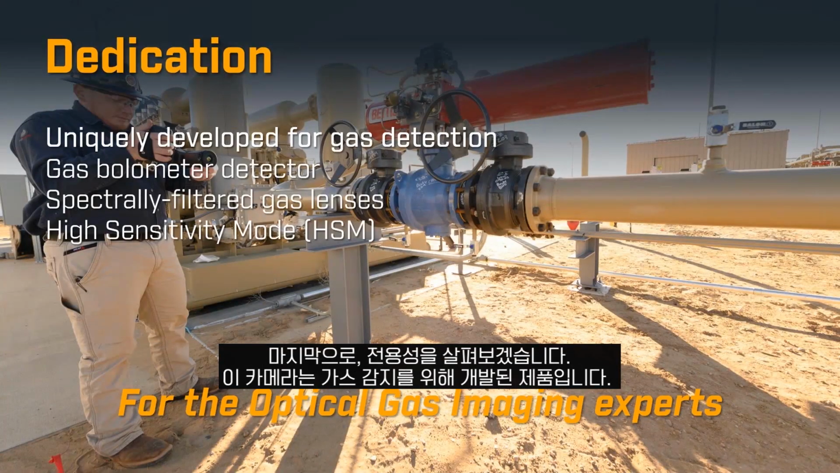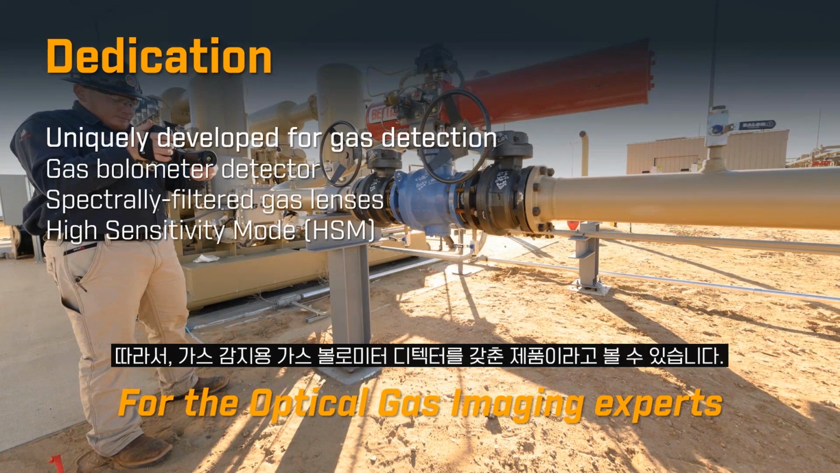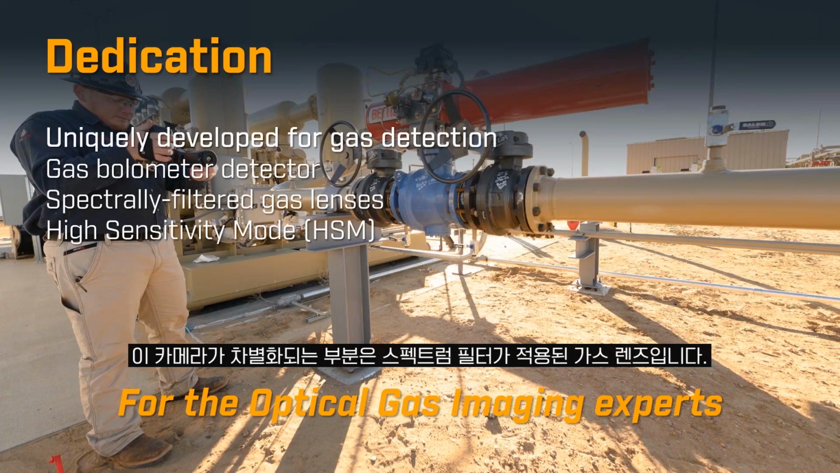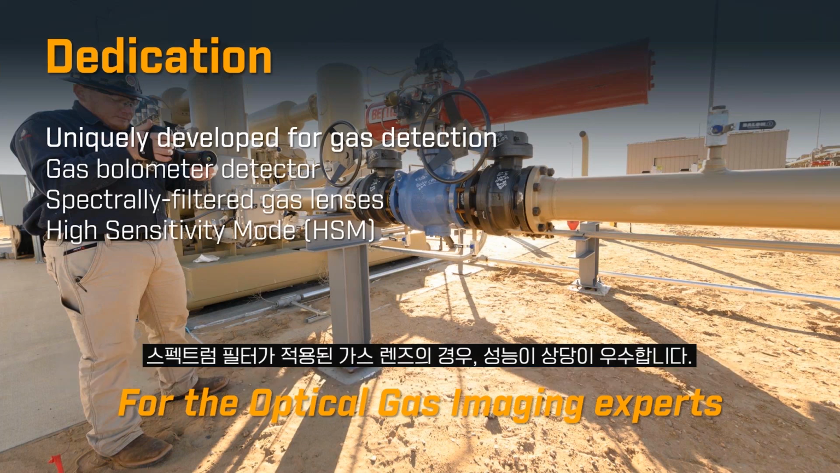And then dedication. This camera is made with gas detection in mind. It might be on the same platform as one of our other cameras, but this camera was specifically developed with a microbolometer detector, what we're defining as a gas bolometer detector, and developed for gas detection. The uniqueness of the camera is the spectrally filtered gas lenses. Again, that does give us that versatility to expand this solution as we learn more about optical gas imaging with long wave and uncooled cameras. We have that great capability with our spectrally filtered gas lenses.